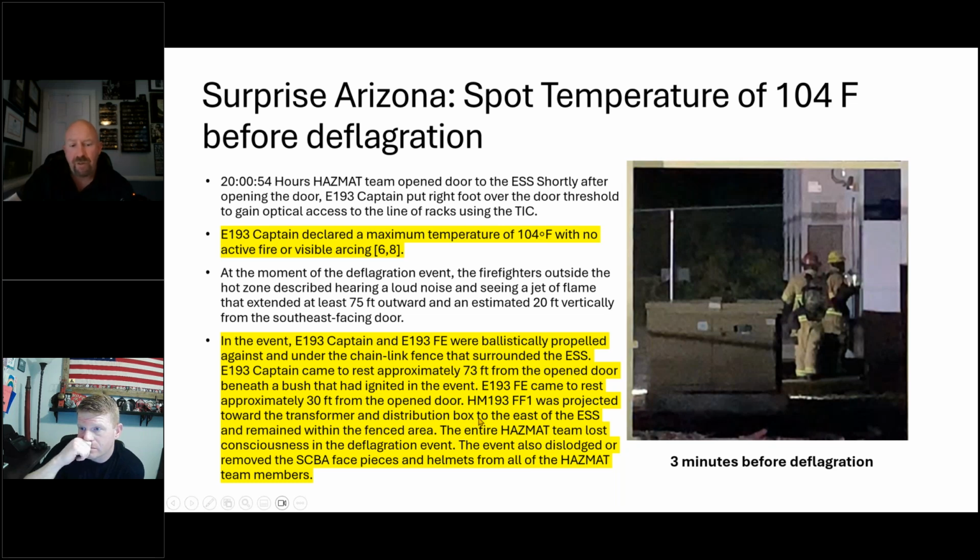But the lack of training on this device and the lack of education, as you said, they're being forced to respond to it. Fire departments across the nation are not at fault. This is outpacing our knowledge and our training, and guys and gals are going to get injured and killed if they're not careful. In this case, three were not killed, thankfully, but they were knocked unconscious and injured. By the grace of God, they were not killed.